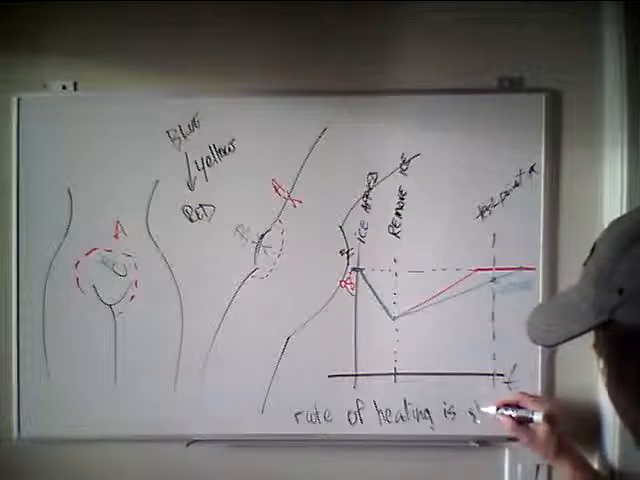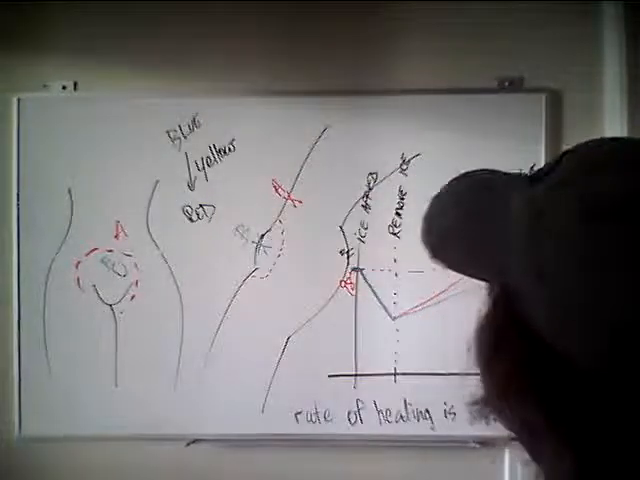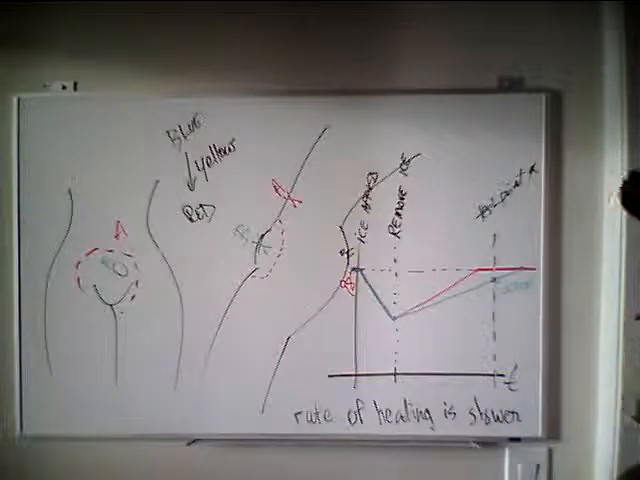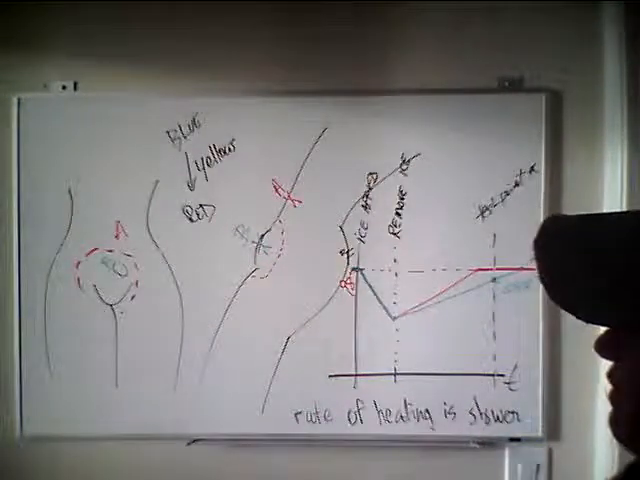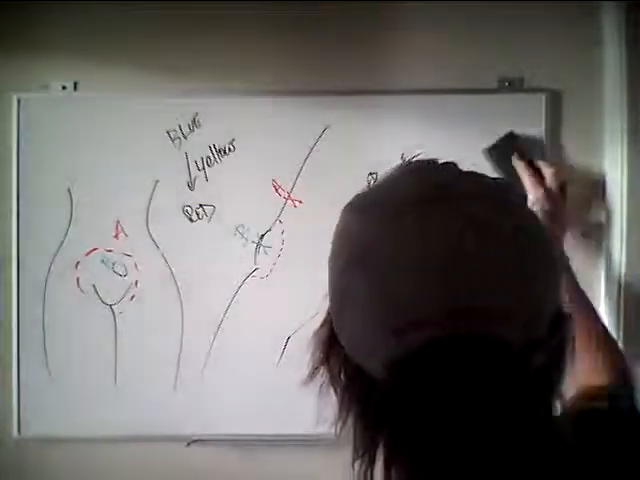The rate of heating is slower for embalmed tissue. So why would the rate of heating be slower? Why would it still be heating though? That's the question you might want to ask me now: why would it even be heating if this is embalmed tissue and it has no heat being generated? Why would it be heating at all?